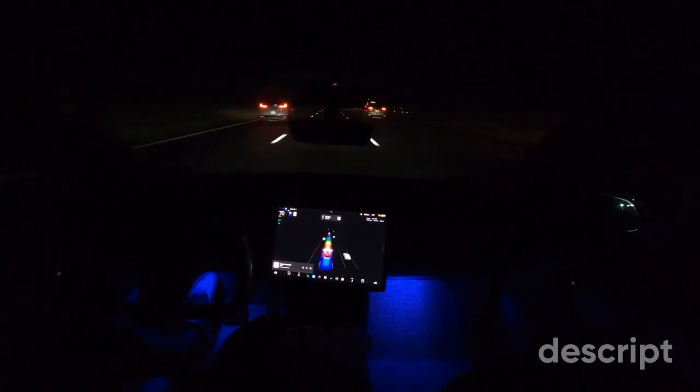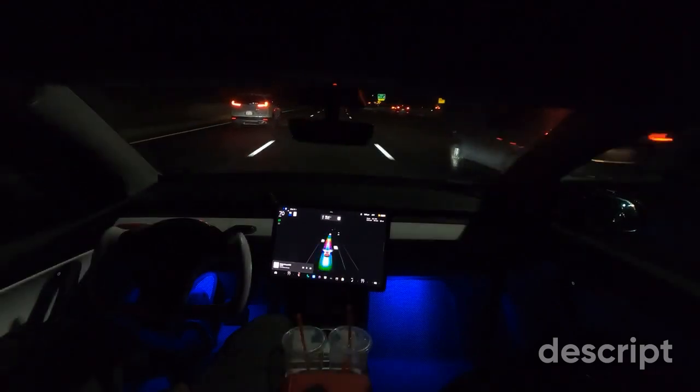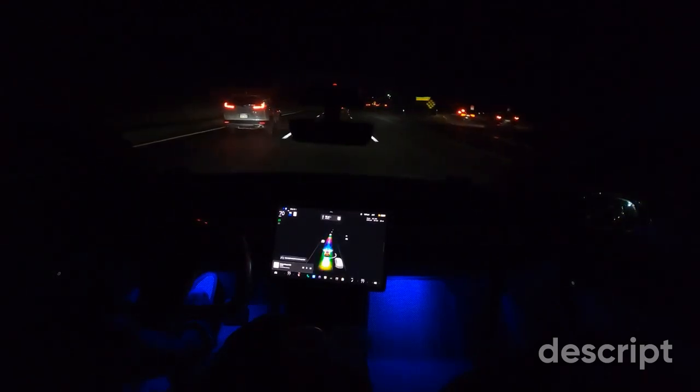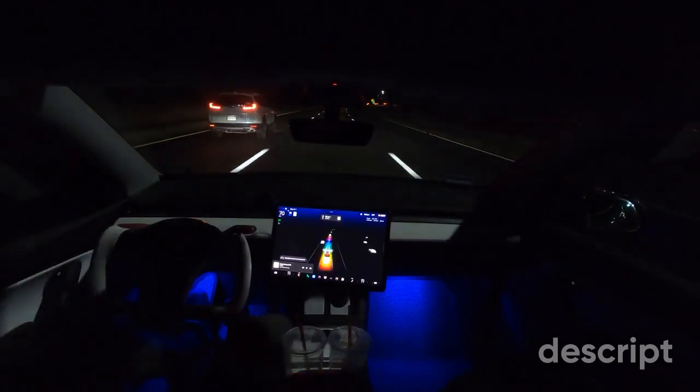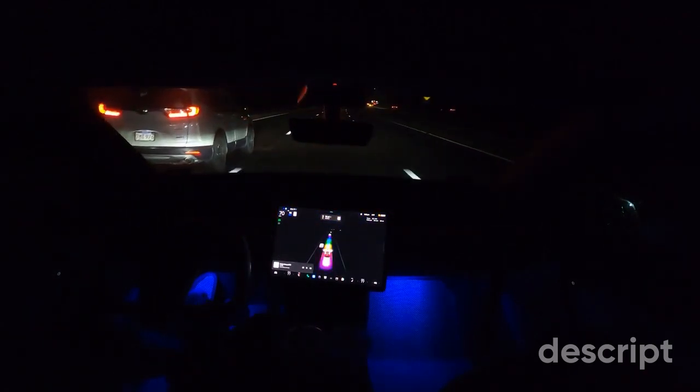So I'm really excited. I've been looking forward to this version 11 software update for about 3 months now. They've been promising it since about December or before Christmas. The autopilot team has been, I'm sure, working super hard to get that out to us beta testers.